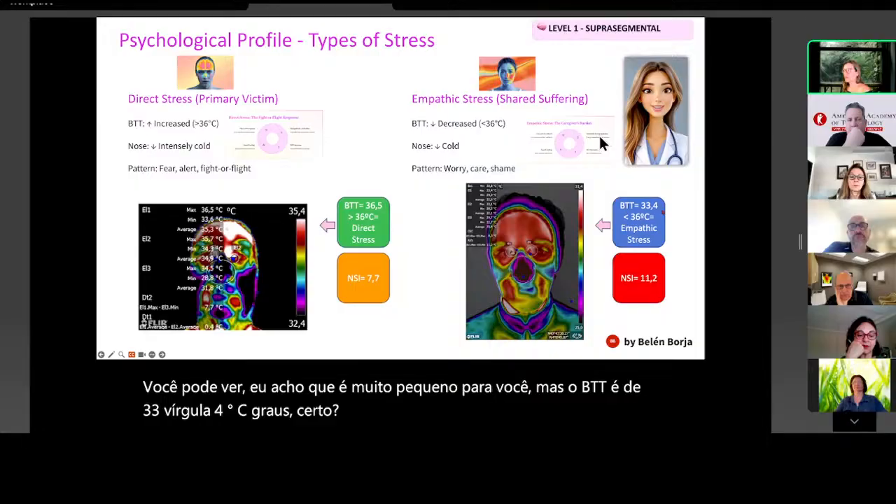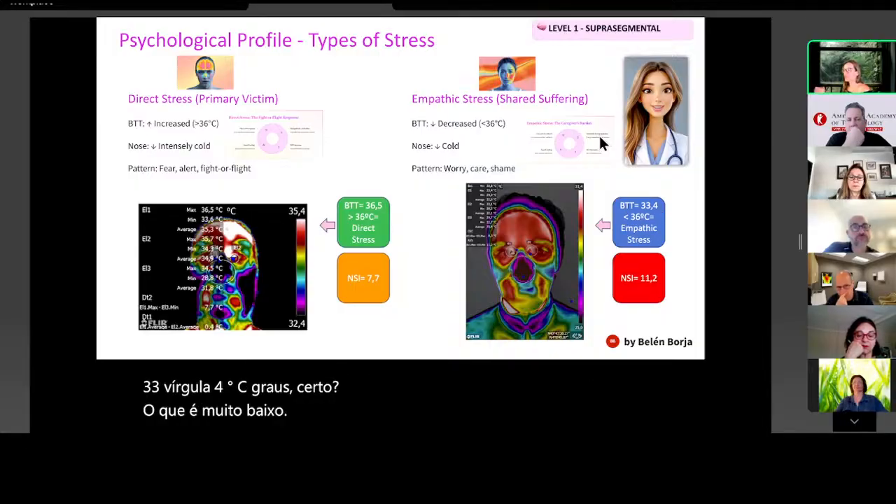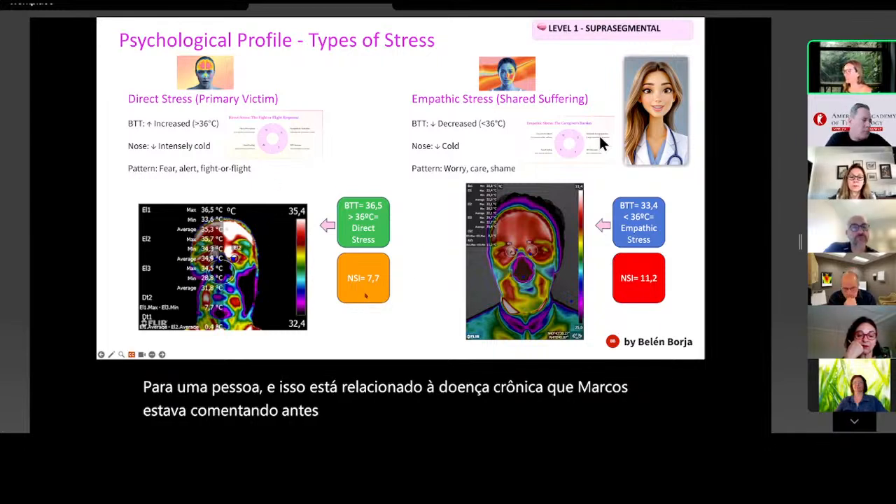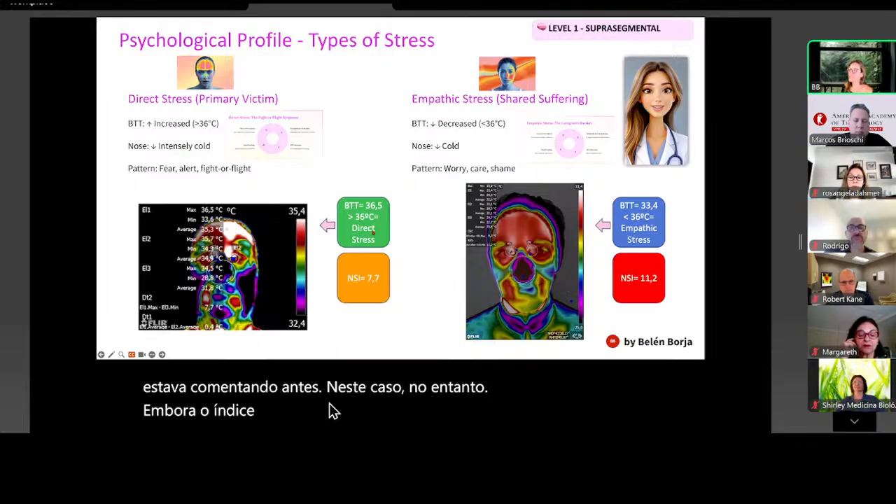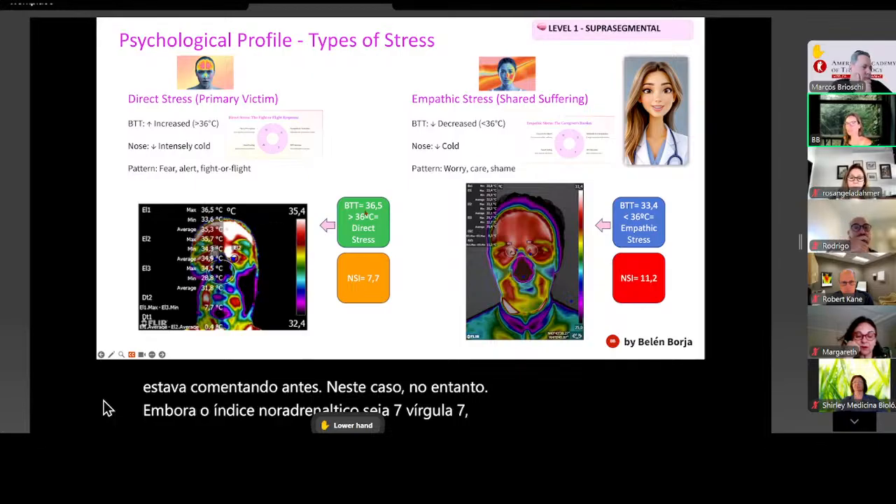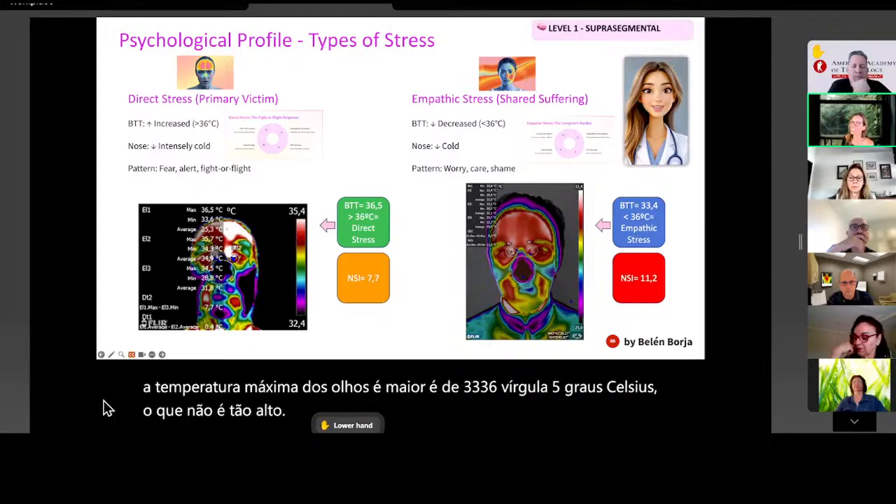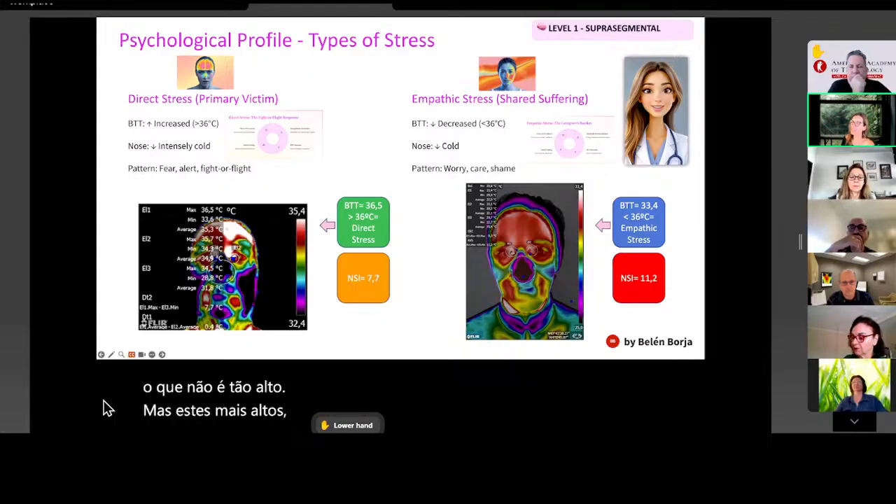Which is very low for a person. And this is related to the chronic disease, which Marcos was commenting before. In this case, however, although the noradrenergic index is 7.7, the BTT, the difference between the maximum temperature of the eyes, is higher, 36.5 Celsius degrees, which is not that high, but is higher. Therefore, this is why I put here, it should be the BTT higher than 36.